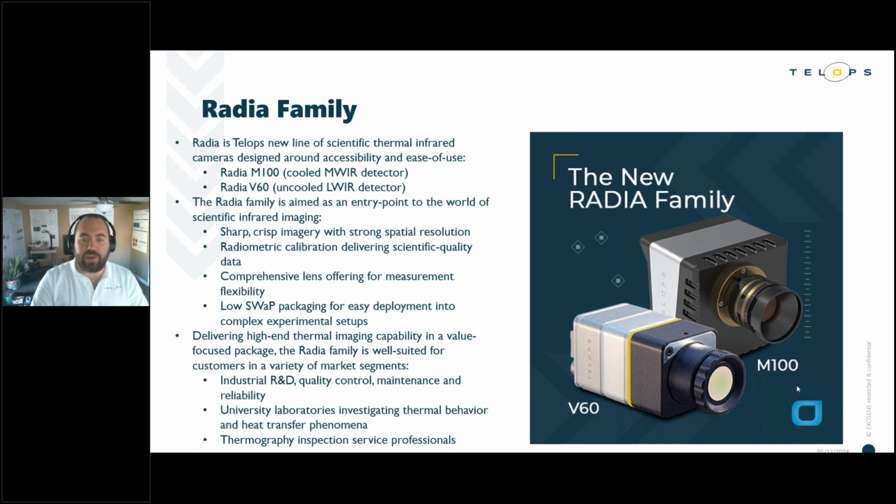So, with all of these factors combined, we see a strong market for Radia across a variety of industry segments, including industrial R&D, university laboratories, and even thermography inspection professionals. We'll get into some of these applications in a few slides.